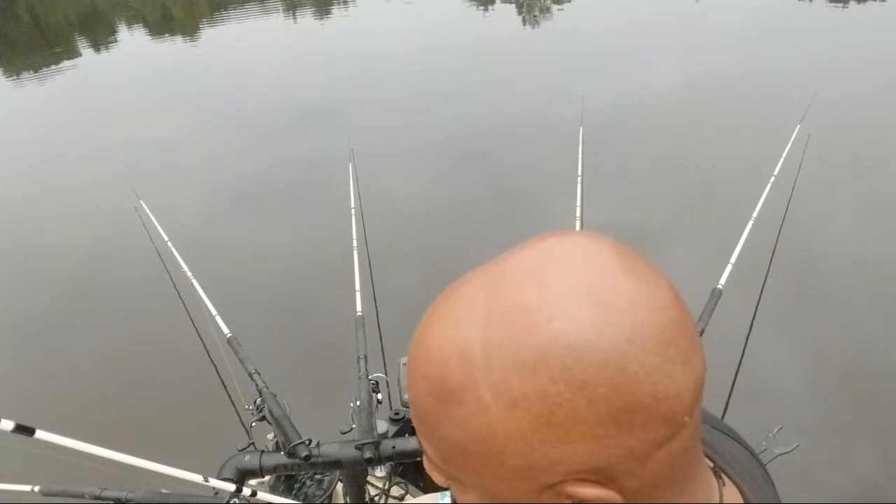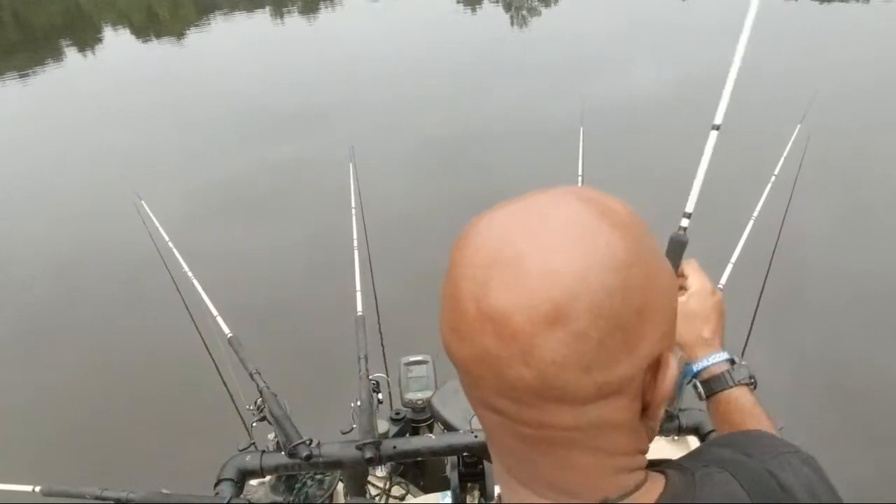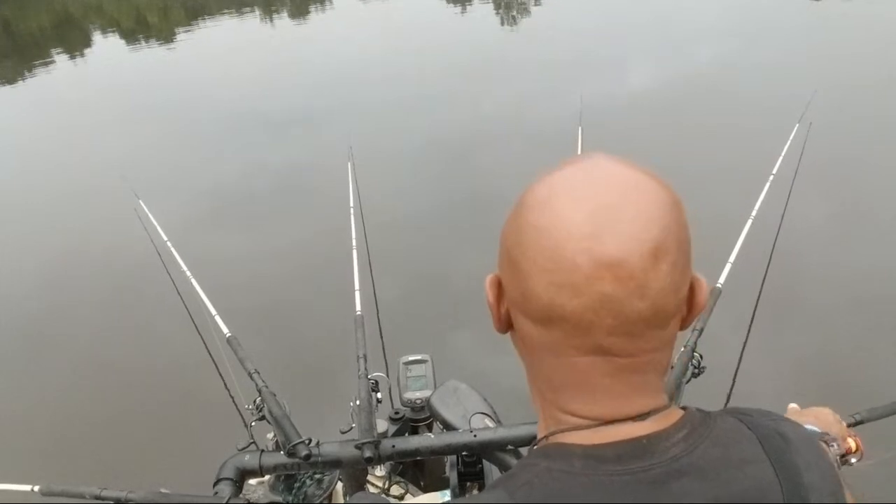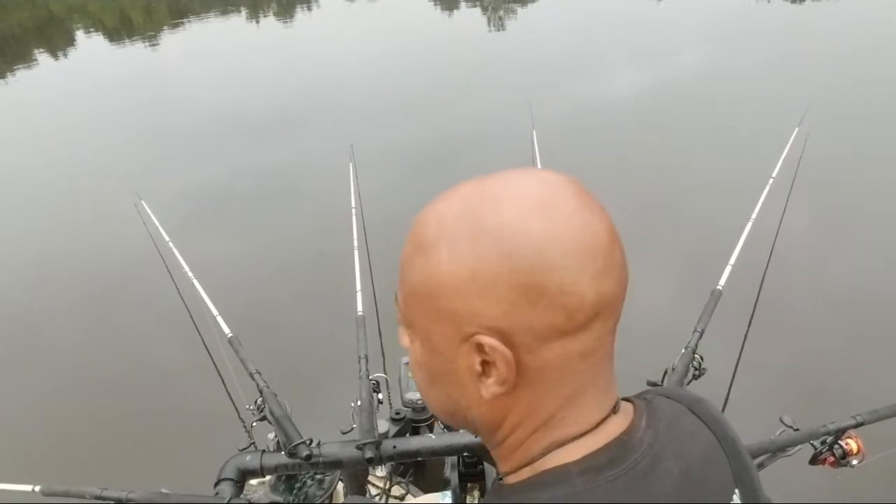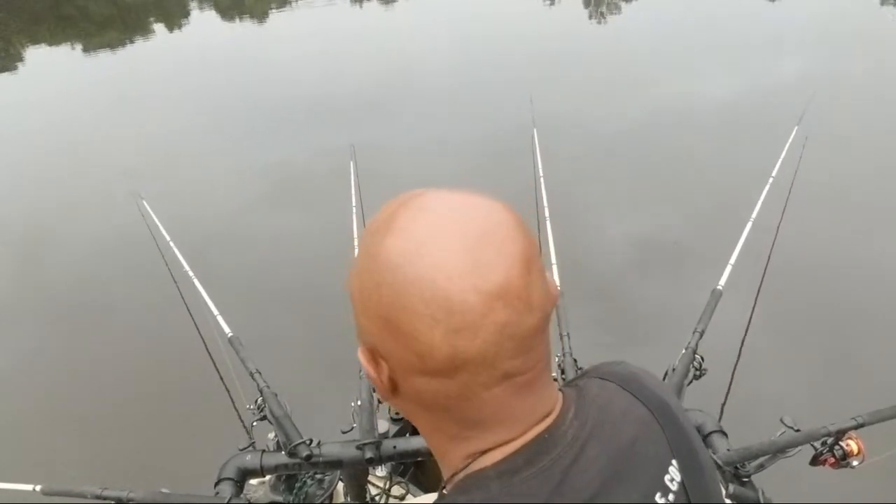Okay, now I'm in 6 feet of water, which I don't want to be in. That's my magic number on this lake. I want to see if I can put the poles right here in the front so you guys can see them real good. All right, let's see if we can mark some fish, okay?